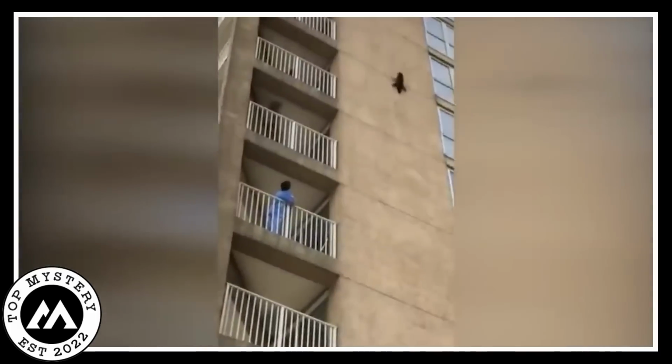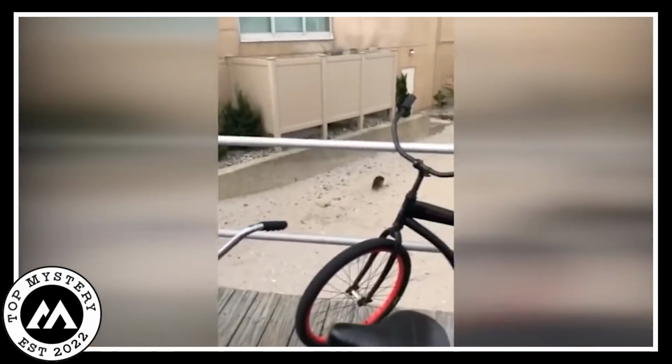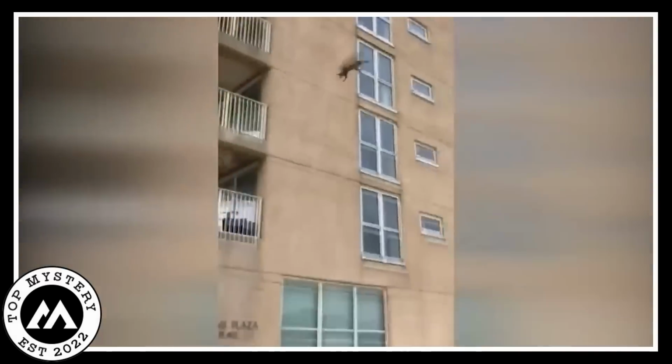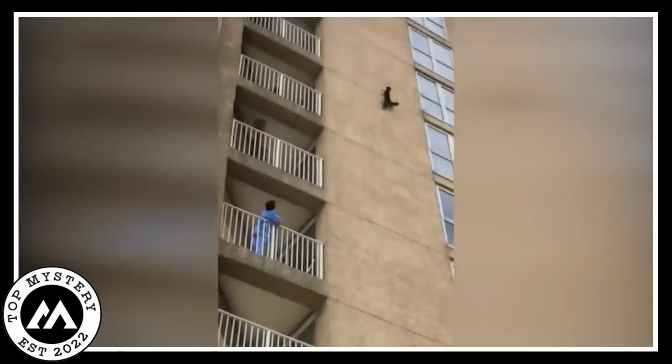With an adventurous jump, he descended 9 stories. His trip was caught on camera. As he touched the ground, he dashed away, a true local legend in the making. The footage of this valorous raccoon's descent and escape warmed hearts, reminding us all that courage can come from the most unexpected places.